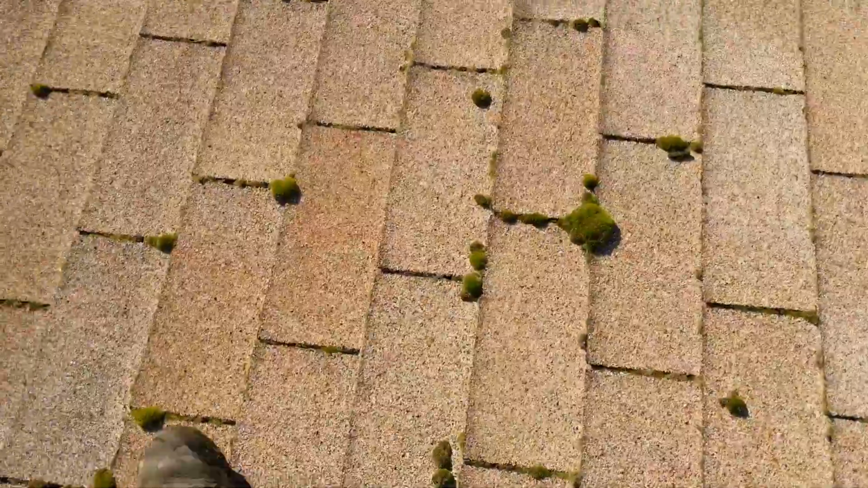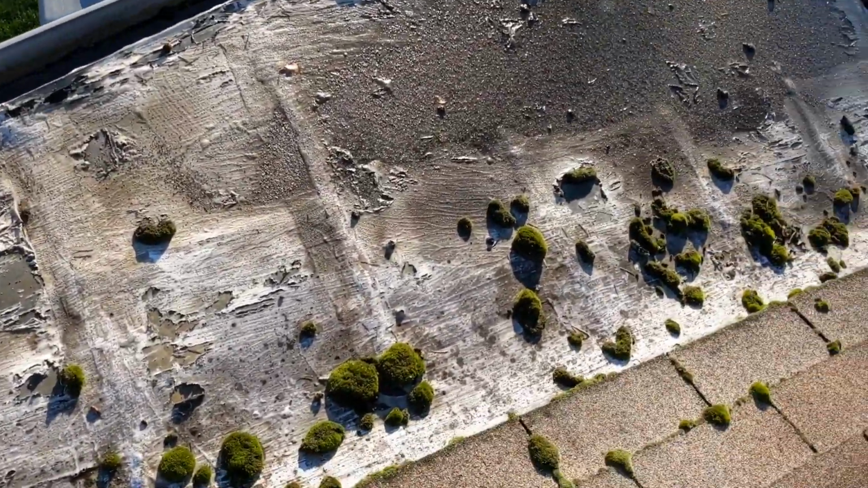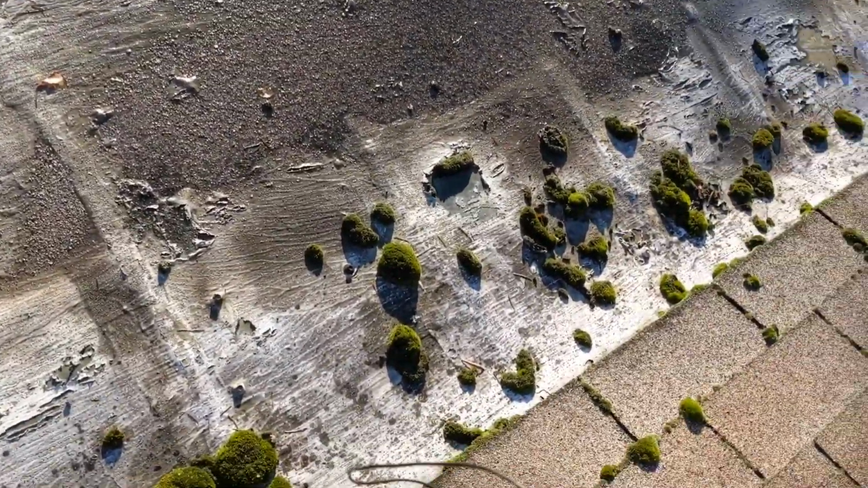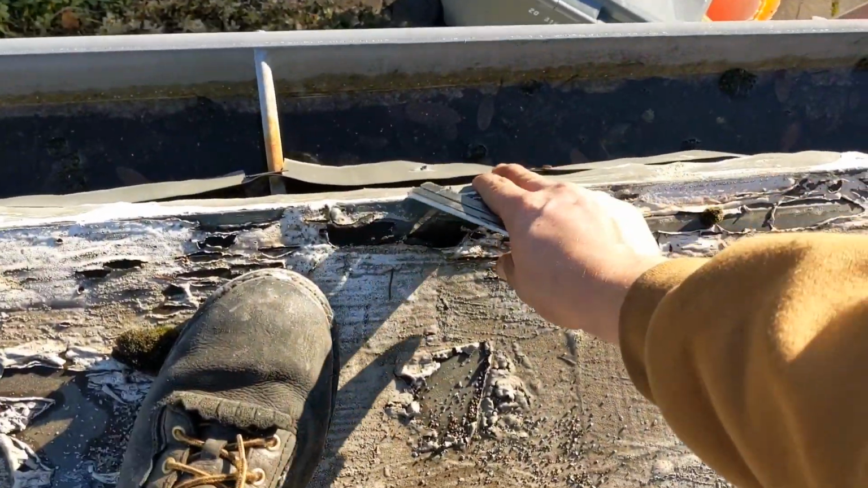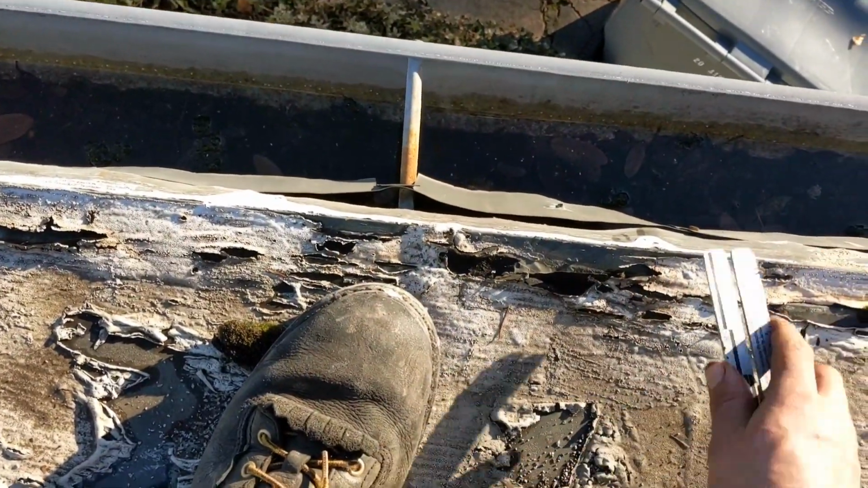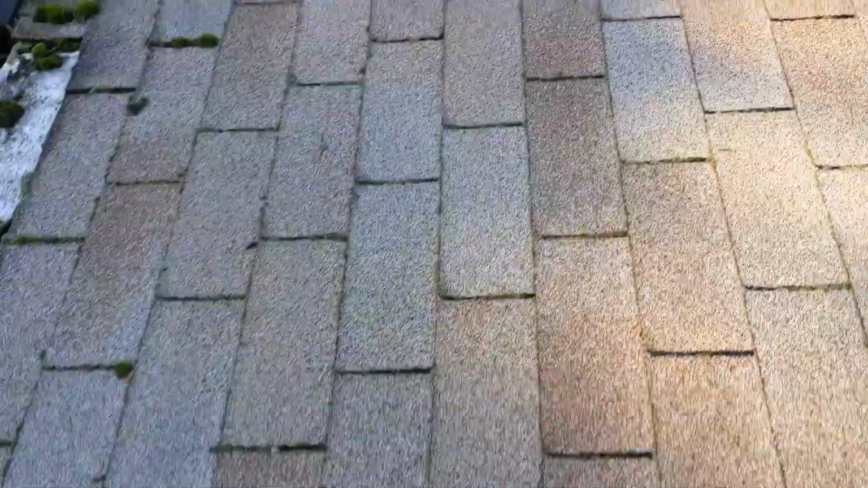Onto these flat areas, what I'd recommend for these is TPO membrane brought about 2 feet up under the shingles. Let's step on this here, see how it feels. Not too bad. And then a piece of drip edge here that's weldable. That TPO folds over it. It gets heat welded. You're gonna have no problems with that for 30 to 50 years.